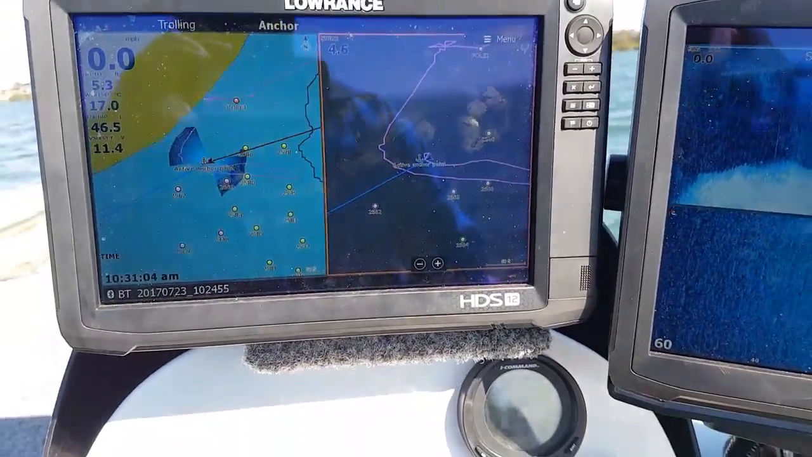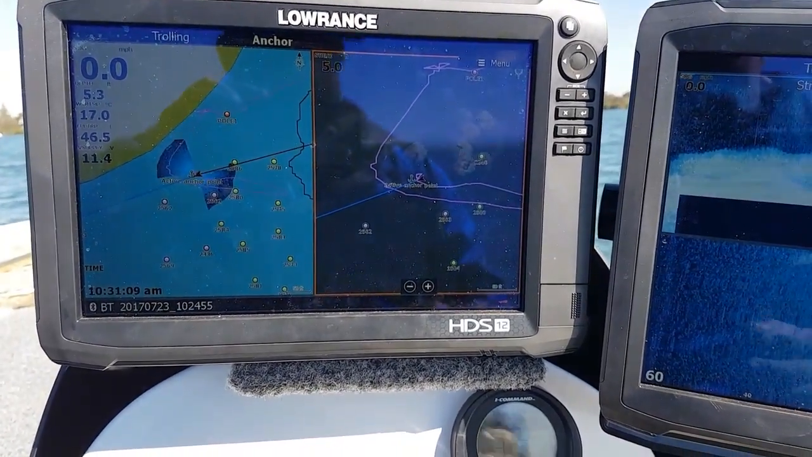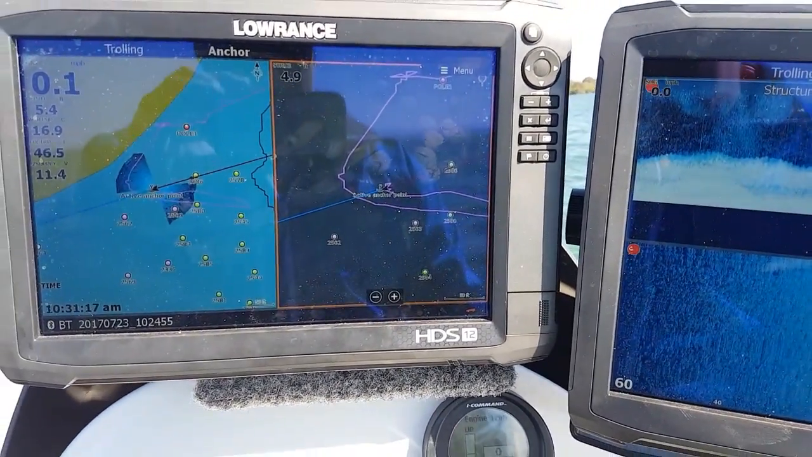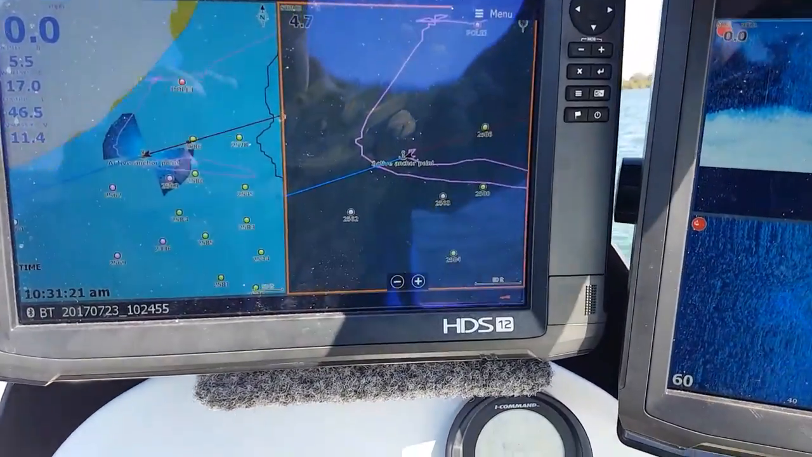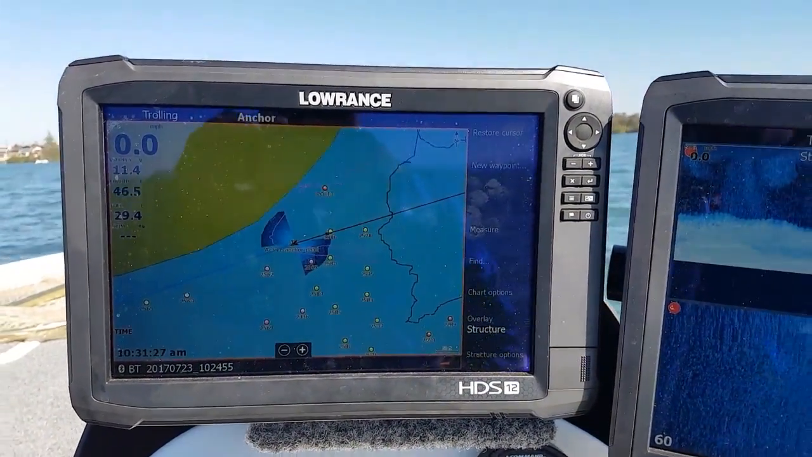The HDS 12, I'll use this as a dedicated charting unit, so I'll run sometimes dual charts, CMAP Genesis, CMAP and Navionics, and also with my satellite imagery overlay as well. So depending on what I'm doing at the time, obviously when I'm travelling I go back to a full chart screen. Makes it a lot easier to see.